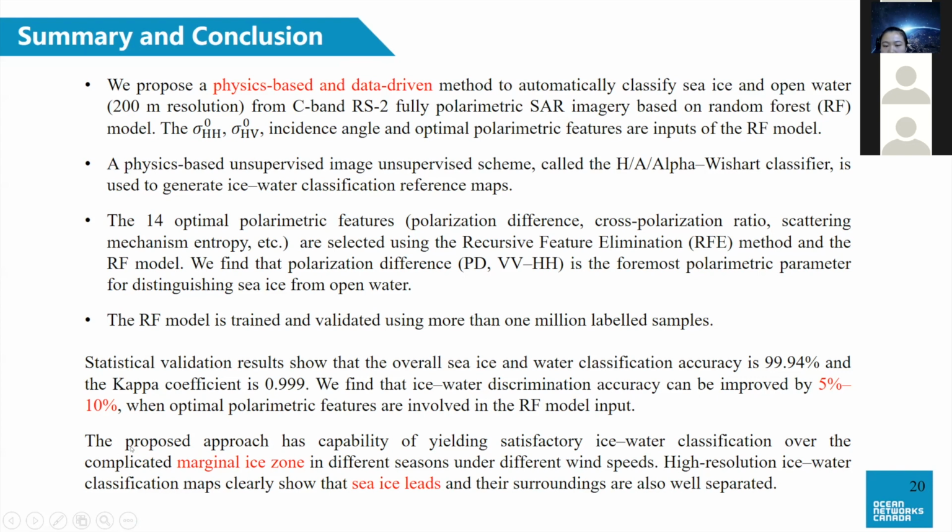The proposed approach has capability of yielding satisfactory ice water classification over the complicated marginal ice zone in different seasons under different wind speeds. High resolution ice water classification maps clearly show that sea ice leads and their surroundings are also well separated. That's all.